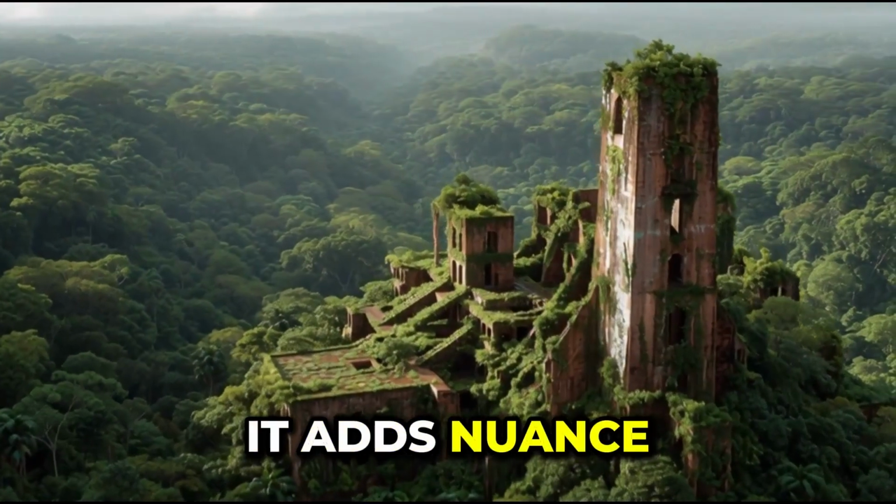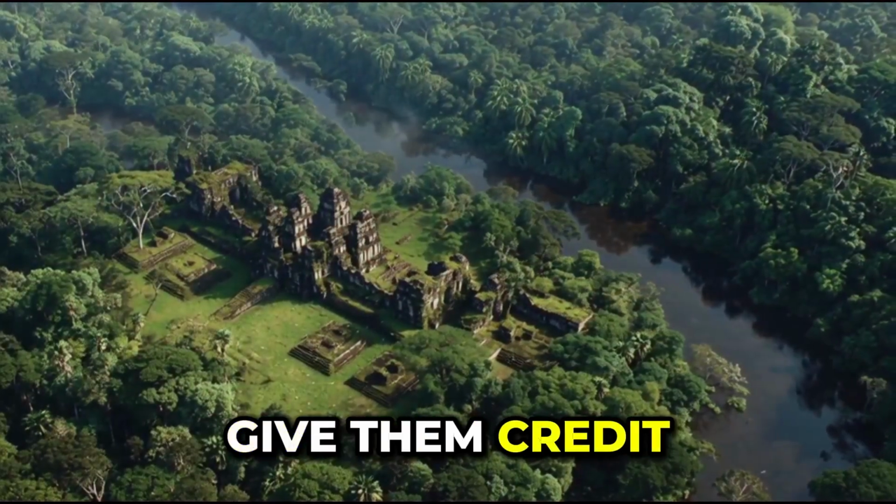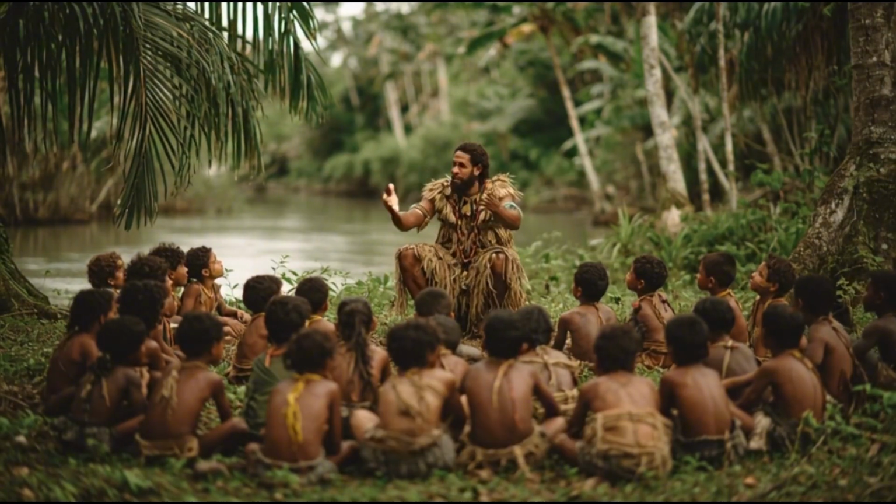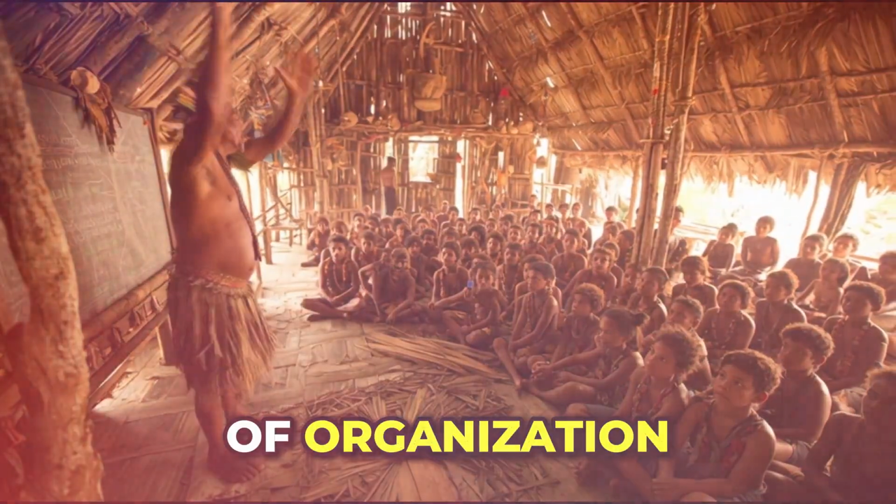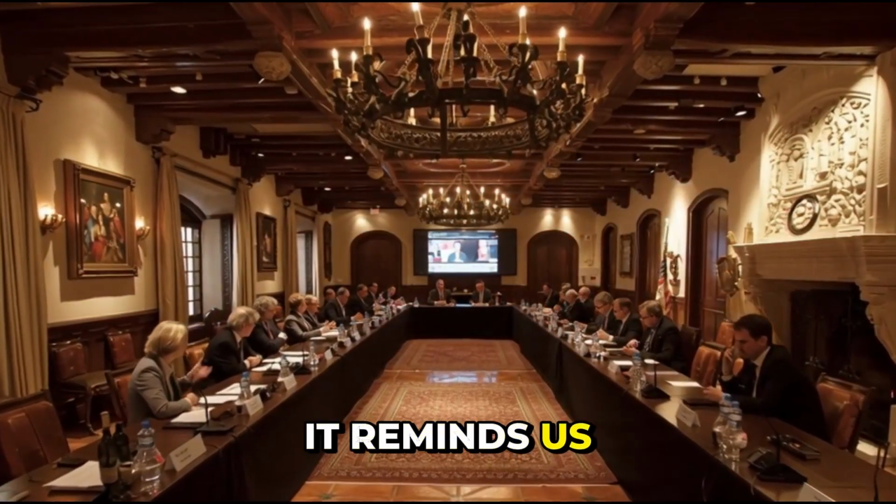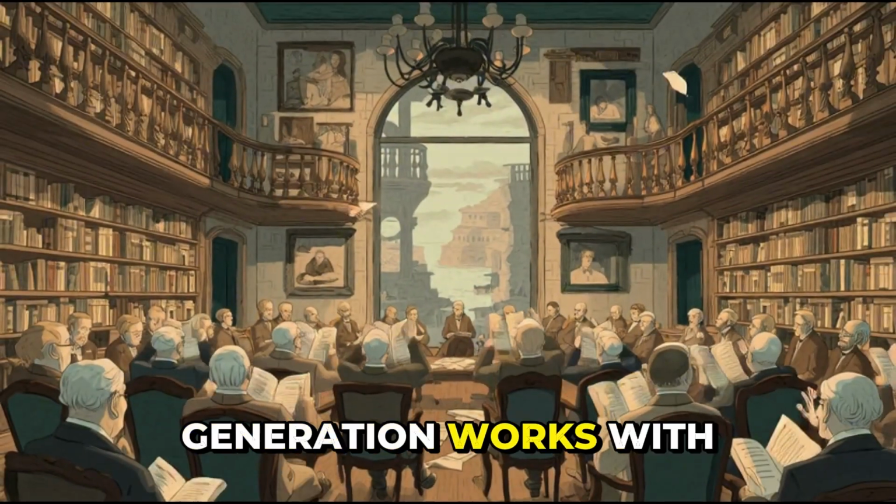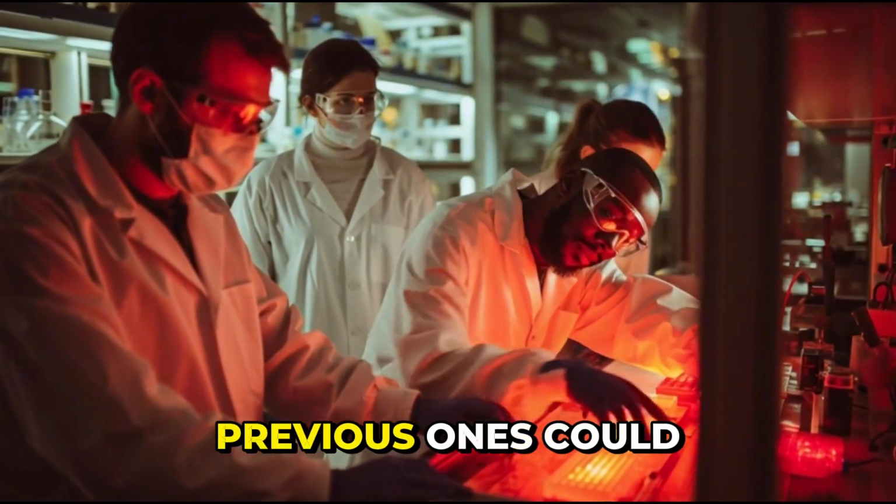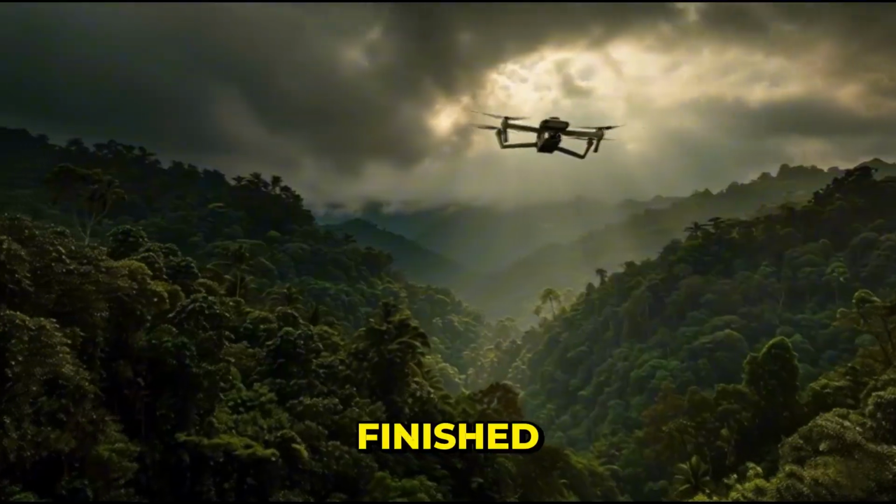It adds nuance. It shows that human societies are more adaptable than we often give them credit for, that intelligence doesn't always take the same form, and that absence of visible ruins is not the same as absence of organization. Most importantly, it reminds us that history is incomplete by default. Every generation works with the tools it has, and every new tool reveals what previous ones could not, which means the story is never finished.